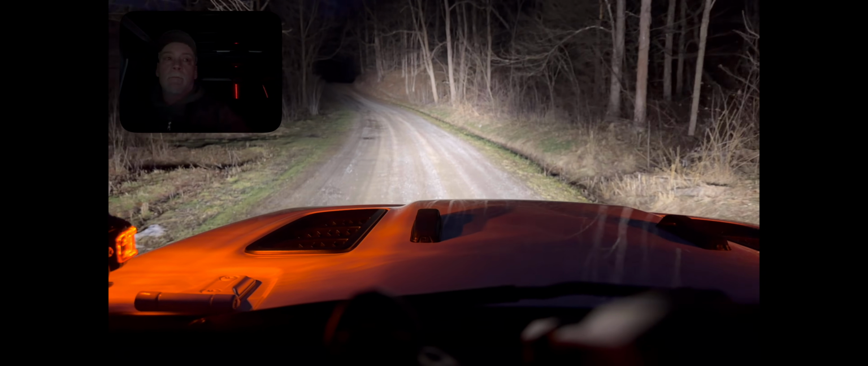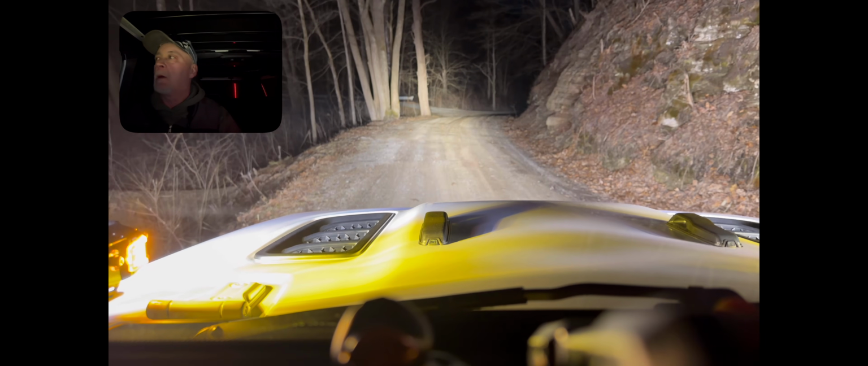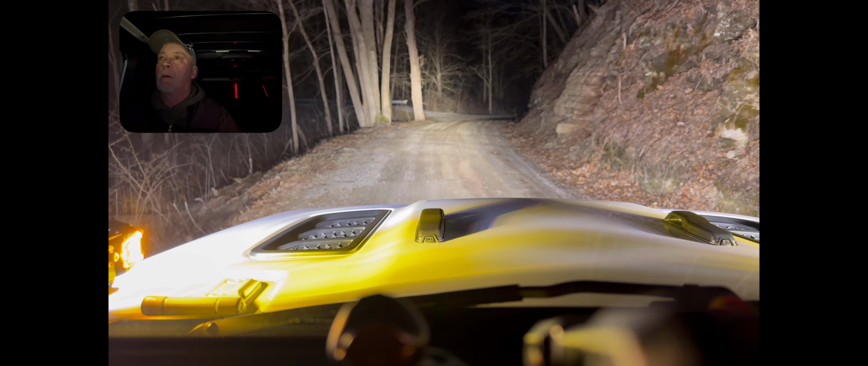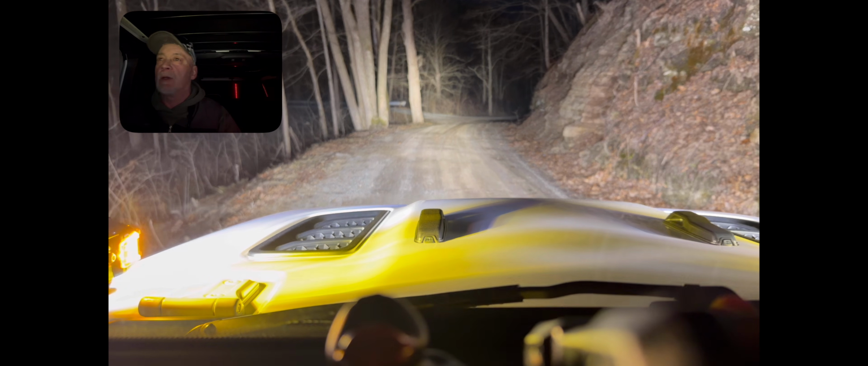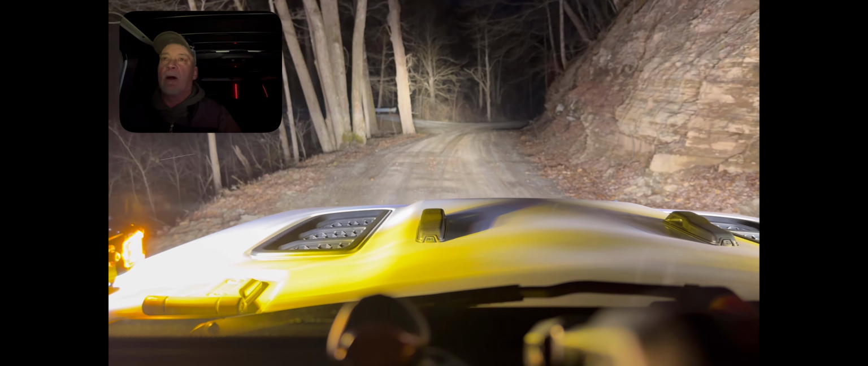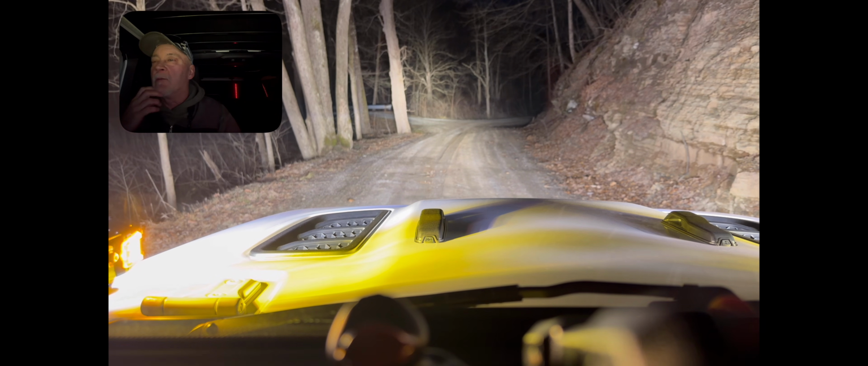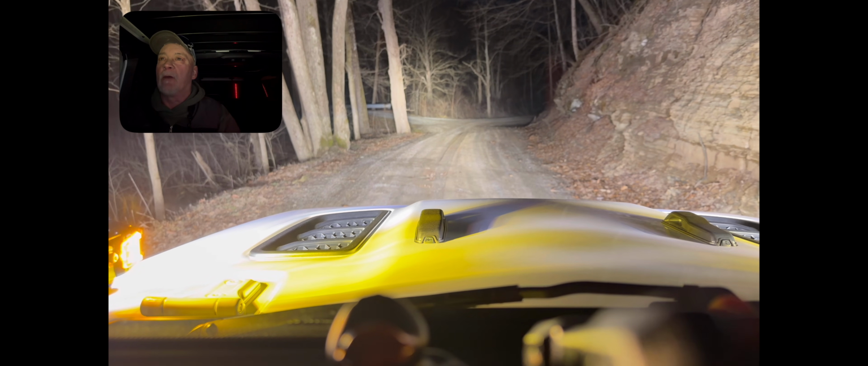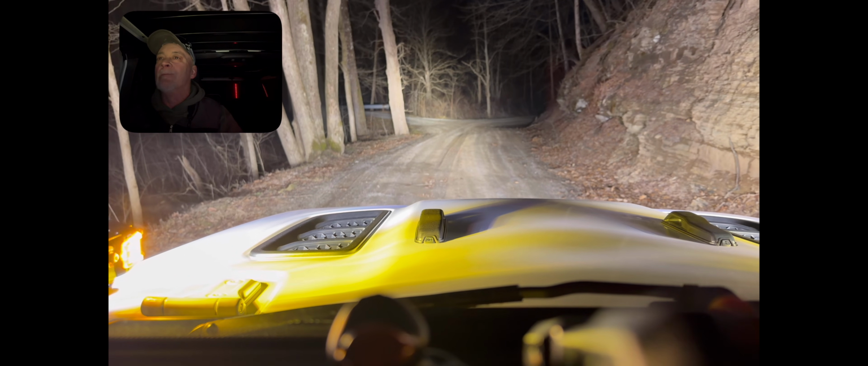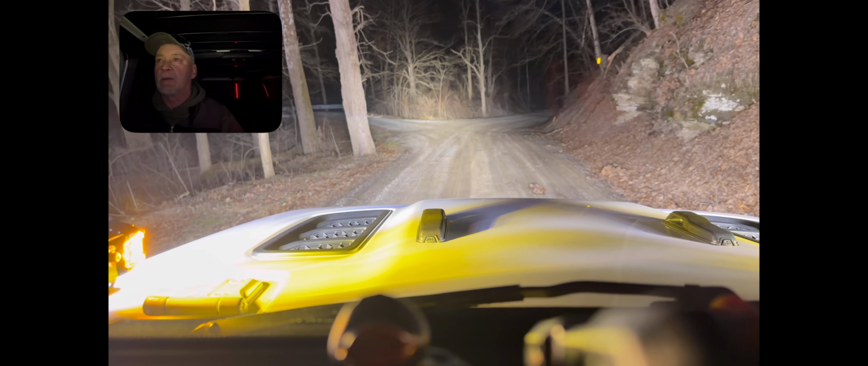Keep trying. Do I want to go left or straight? I think I'll go straight. Yeah, about every mile, half a mile or so, I'll pull over wherever I can a little bit, shut everything down. All you hear is the wind. And when the wind's not blowing, it's so dead silent, like I was saying earlier. But that's another thing I like about this time of year. No noise from crickets, frogs, or whatever.